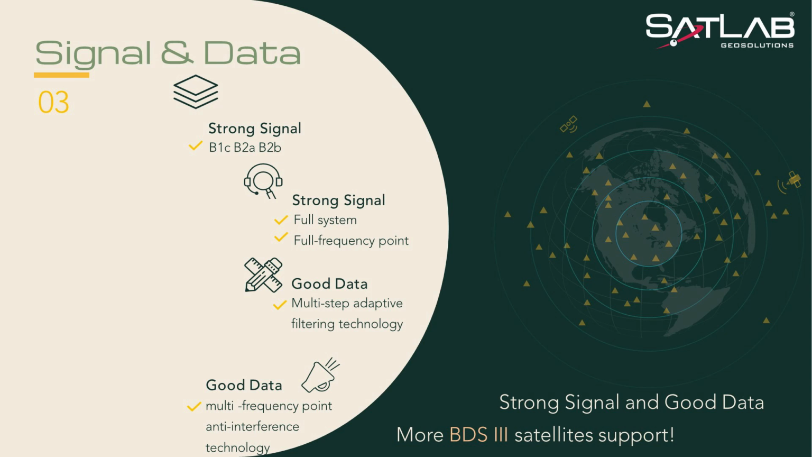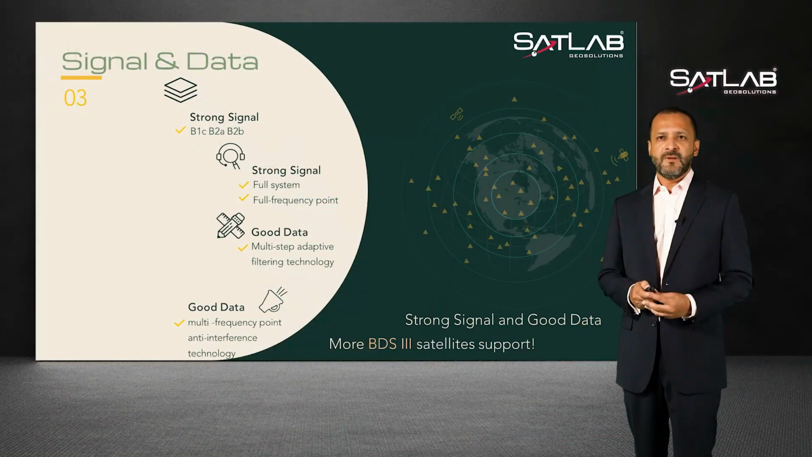A combination of high-performance GNSS board and antenna, supporting all running satellite constellations. Also with multi-frequency point, anti-interference technology and multi-step adaptive filtering technology, good data can be captured even under a canopy environment.